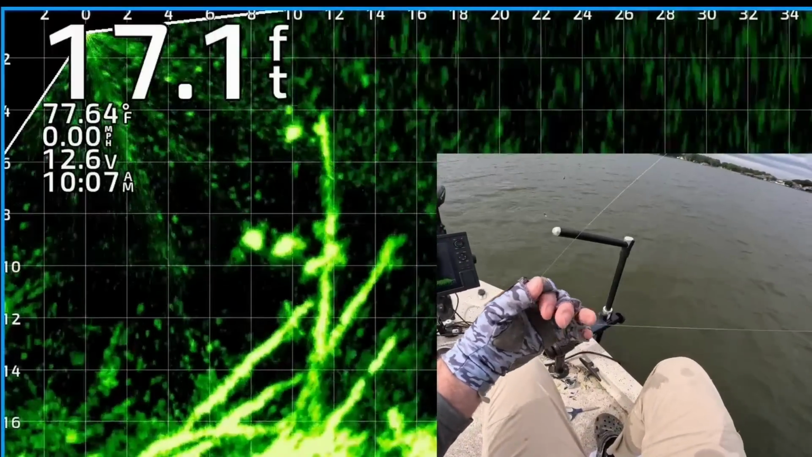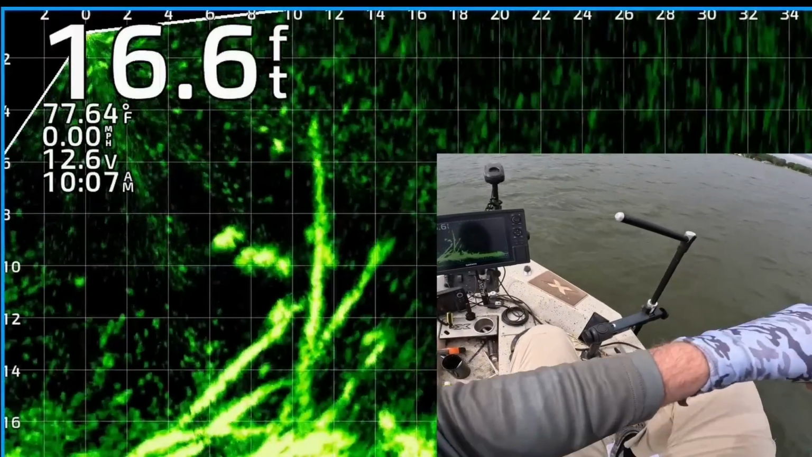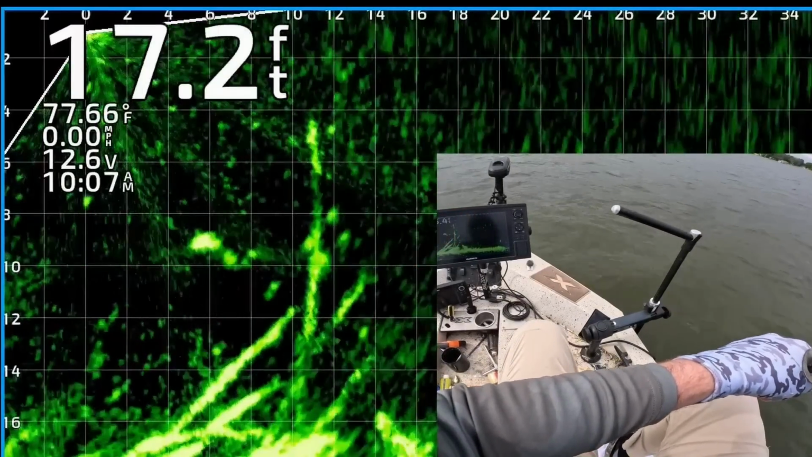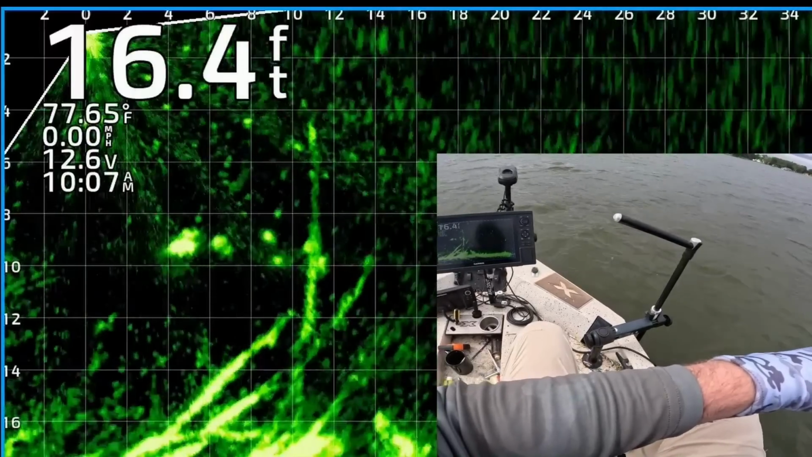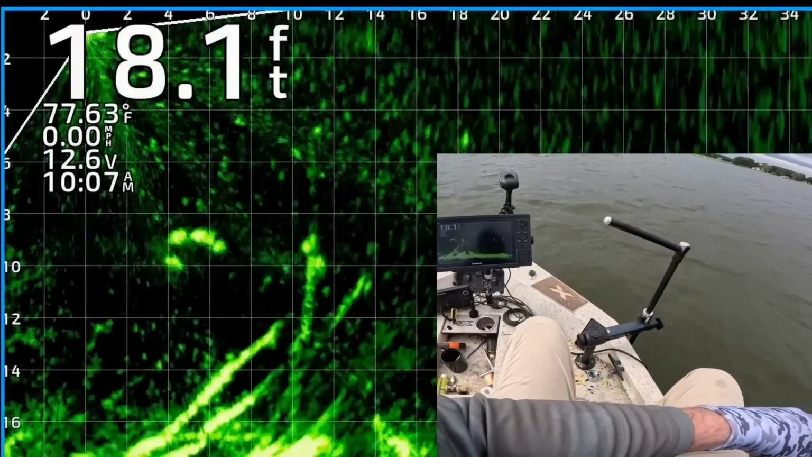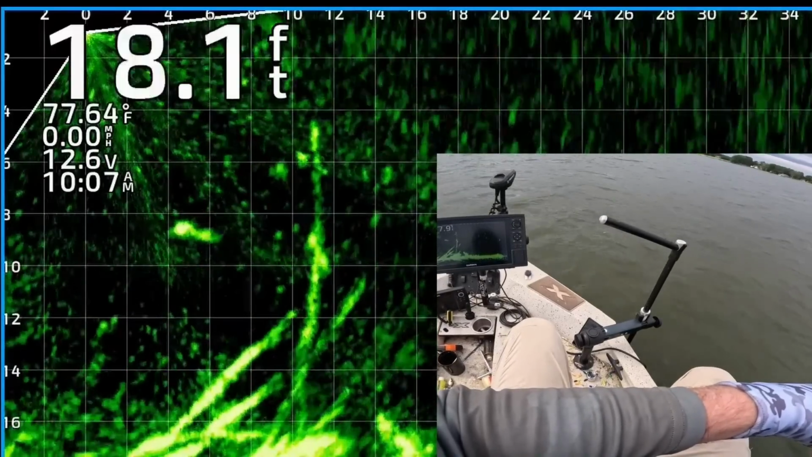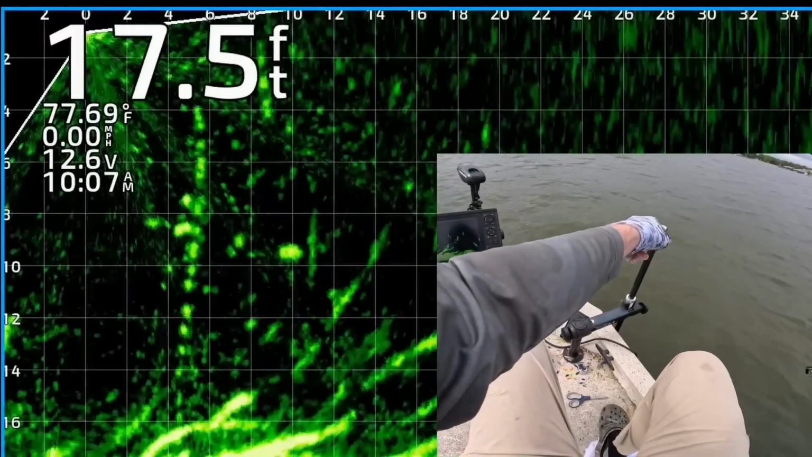When you fish a new brush pile, that first cast is really critical because your most active fish are likely to bite it the first time, so make sure your transducer is lined up right so you can present it accurately and get them to bite. So these fish are away from that tree. I'm going to bring it on top of them. They're out in open water. Hopefully one of them's going to eat it. Got to get the transducer lined up.